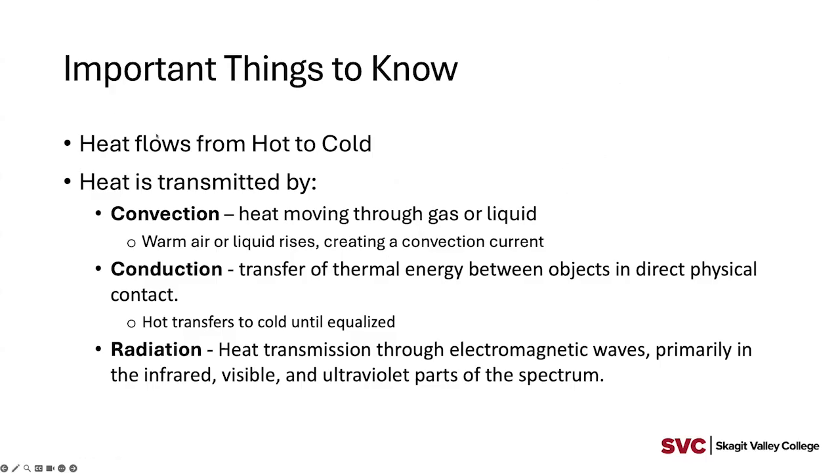High level, and this goes back to thermodynamics, right? Heat flows from hot to cold. So just keep that in the back of your mind. I bring that up because oftentimes in an image you will see how that heat is being transferred through the image that you see.